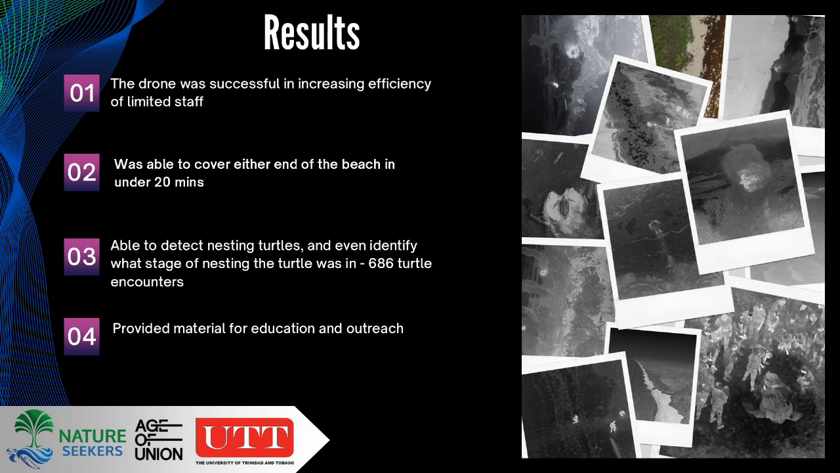And finally, we were able to provide a lot of material for education and outreach. So now, going into schools, doing outreach, anywhere we go, we're able to show these images, and it tends to bring excitement, especially within the school system and the children, and they're excited about all the black and white images.